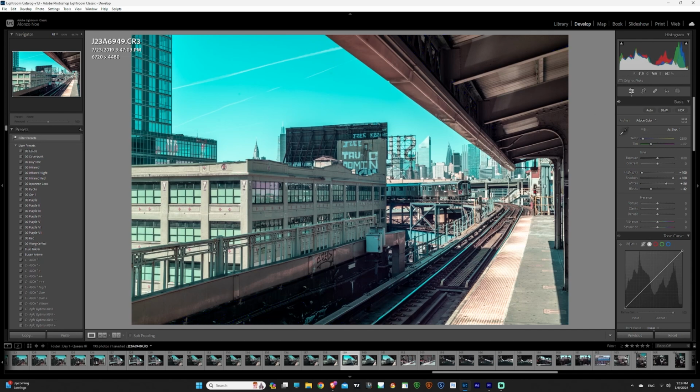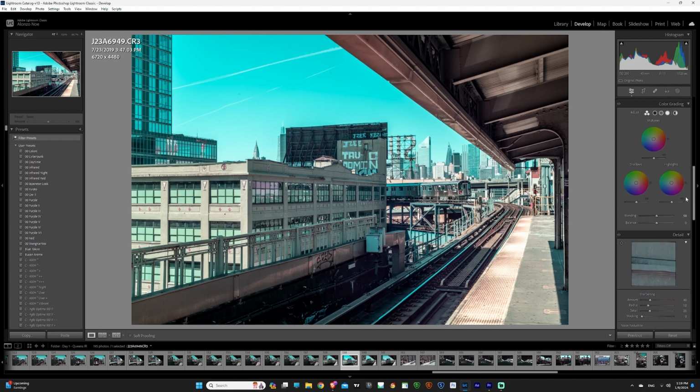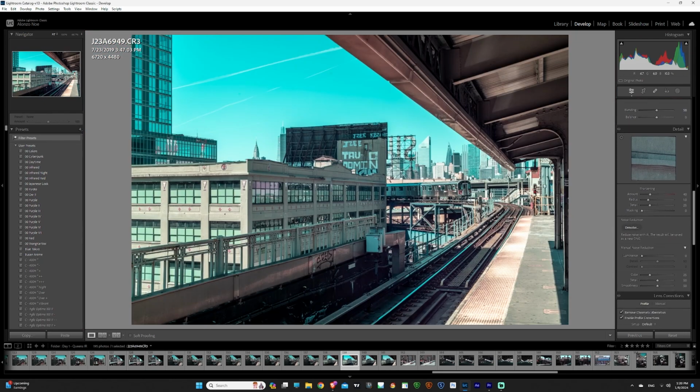Also, when you shoot infrared, your photos get a little bit softer because light bends differently, so it doesn't matter how sharp you try to take the photo, it's always going to be just a little bit soft. So I'm going to increase the sharpening. I'm not sure you can notice it here in the video, but I notice it.